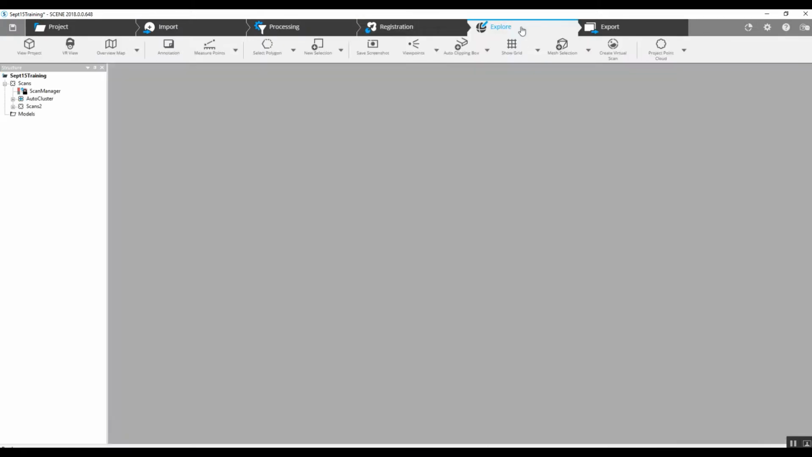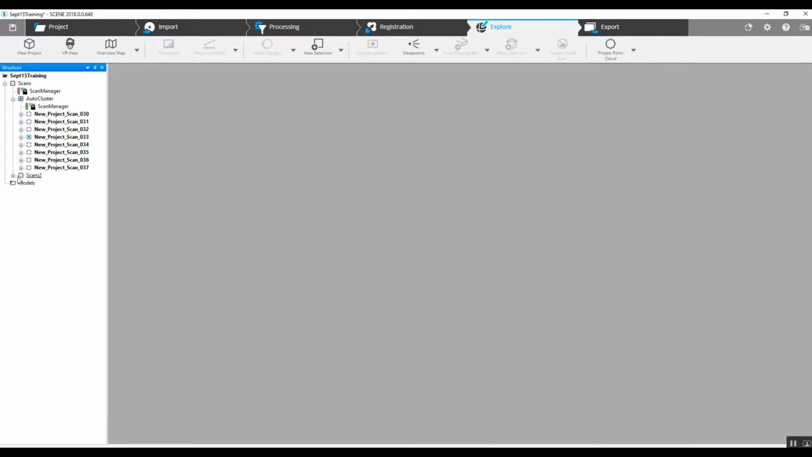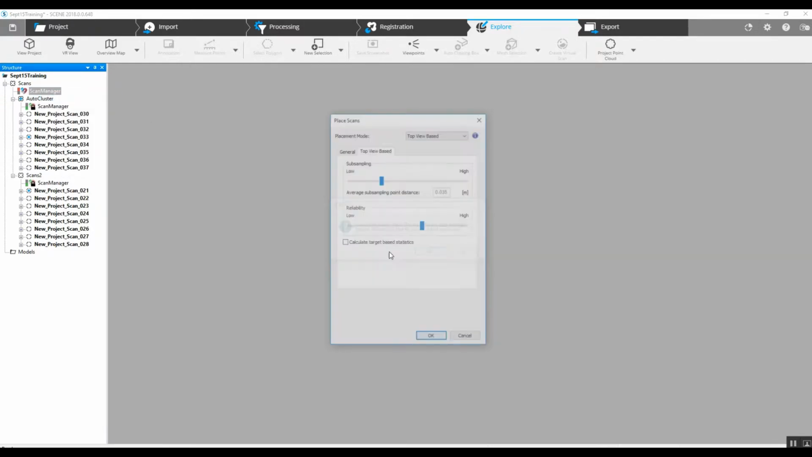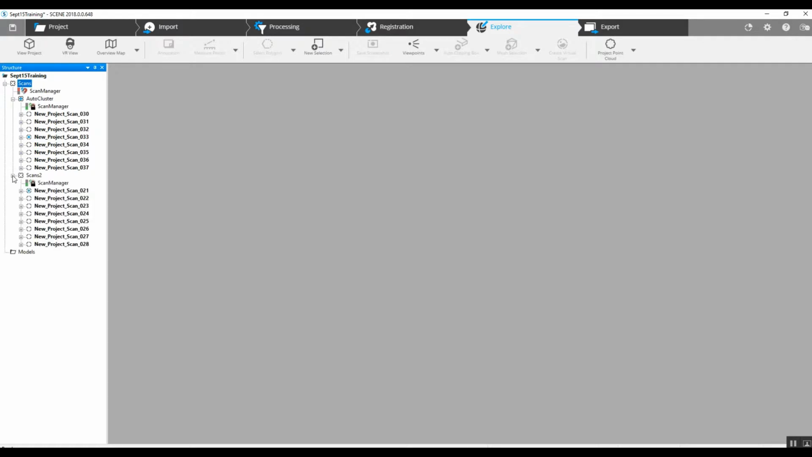We can pop into the Explore button here, and we've obviously got 2 sets of scans. Each of these clusters is locked, and the reason that's significant is, when we unlock the scan manager for the main scans folder and put these 2 scan clusters together, we don't want the computer to have to re-register each one of these scans.